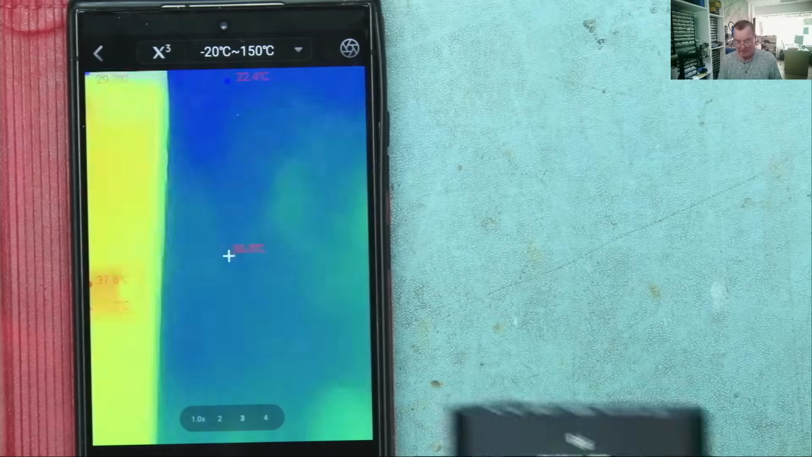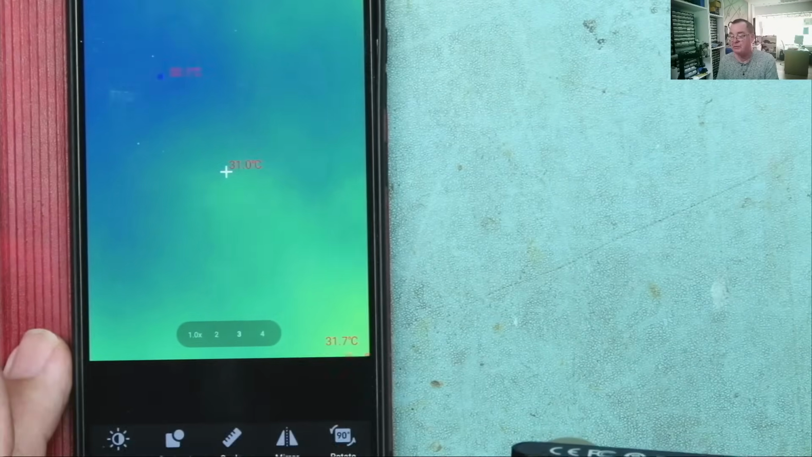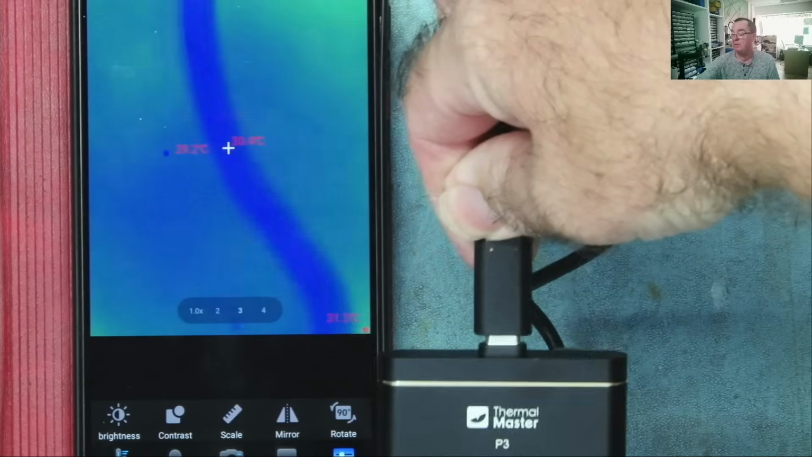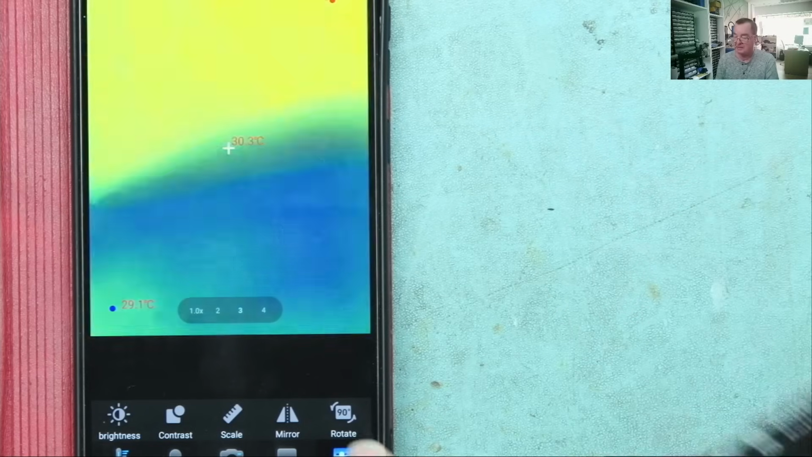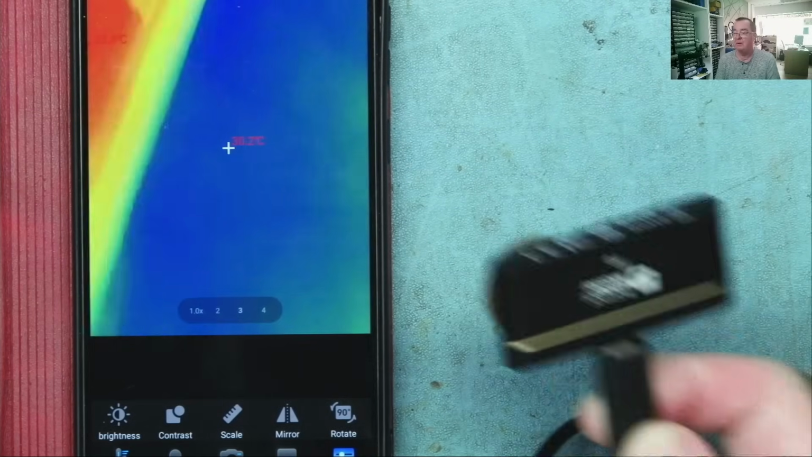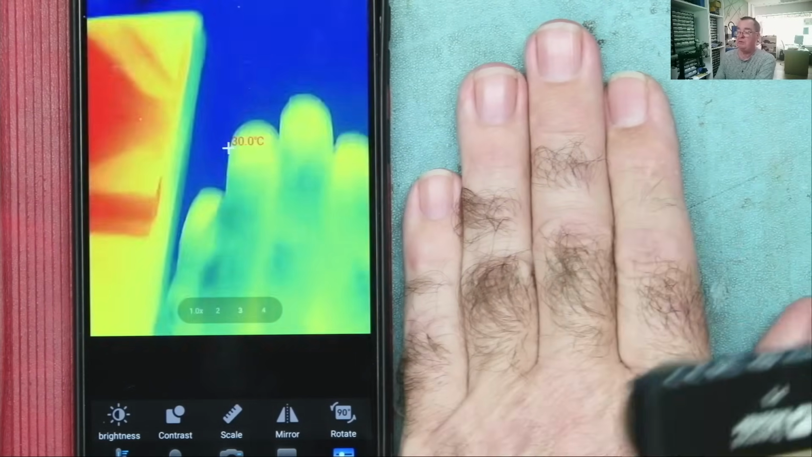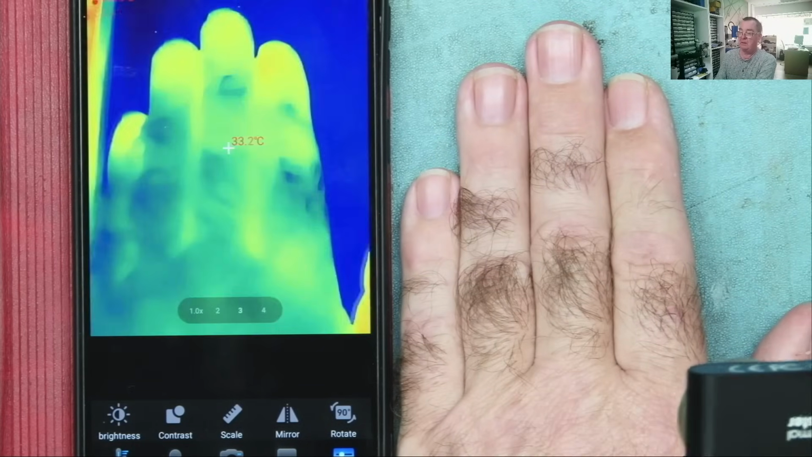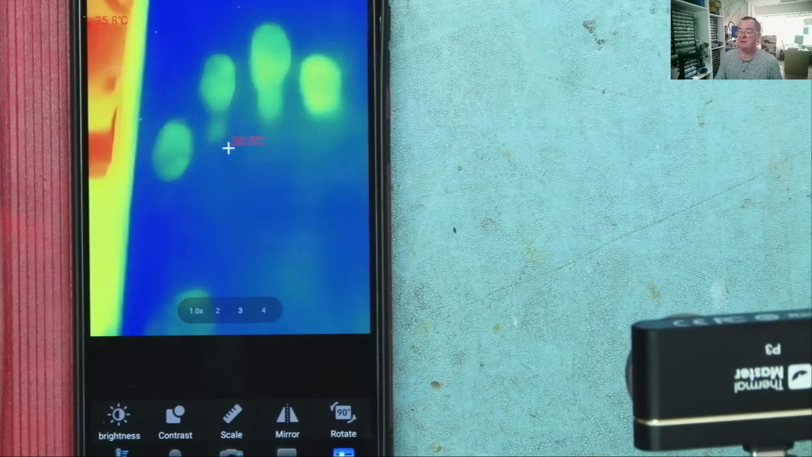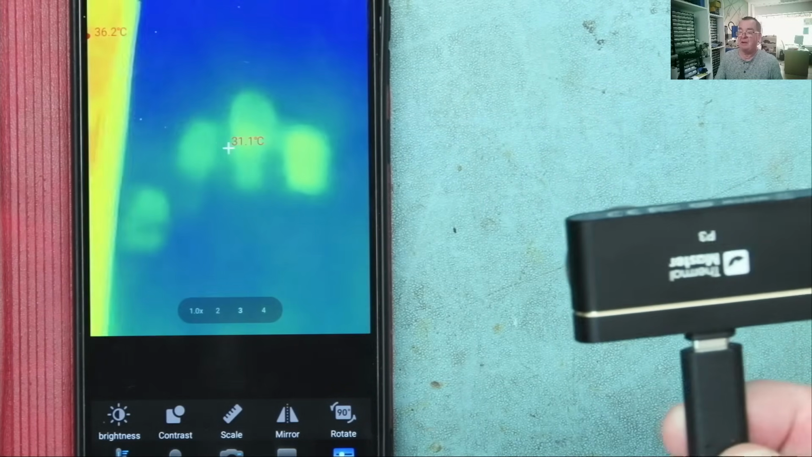Okay, so I have the camera attached via the extension cable to my phone. I will mention, by the way, normally the camera would be attached to the bottom of the phone, so when you use the lead, the image comes upside down. If you hit this rotate button until you get the orientation you want, you can get around that. So we'll do the usual thing with the hand. So you can see my hand here. It leaves a nice print on the desk so we can clearly see the temperatures there.